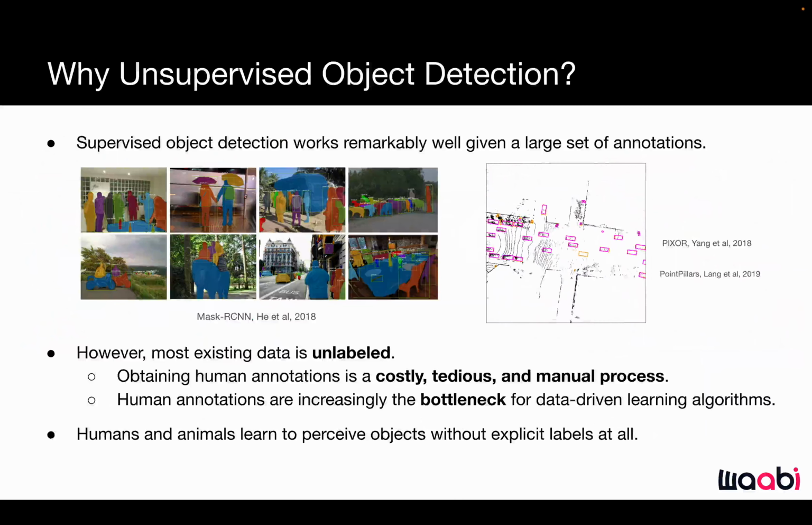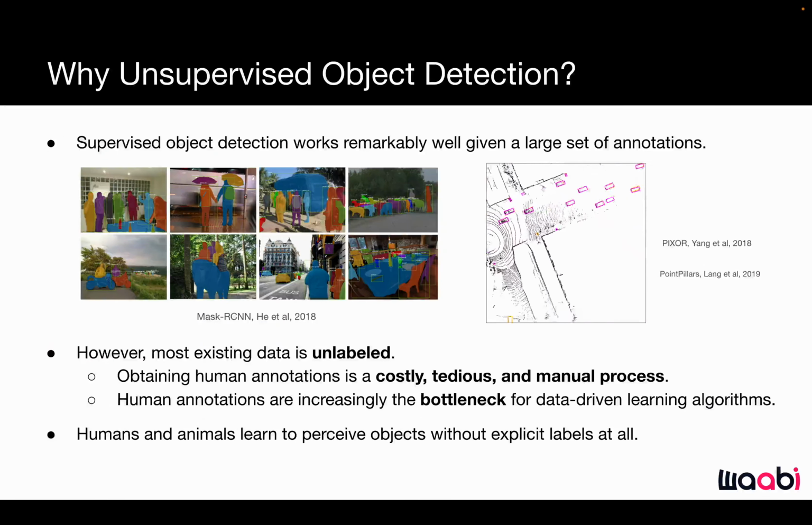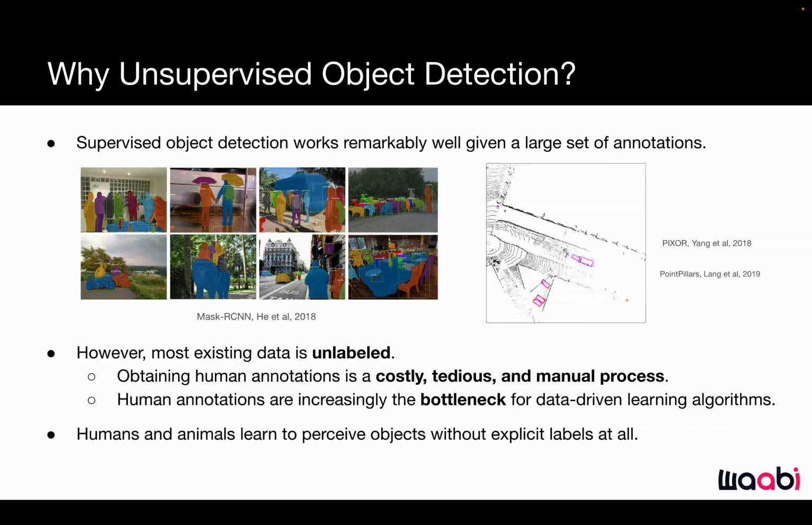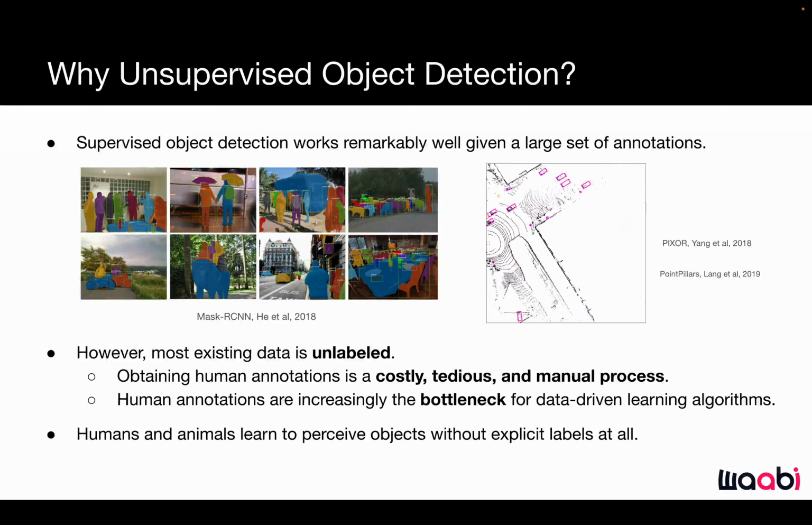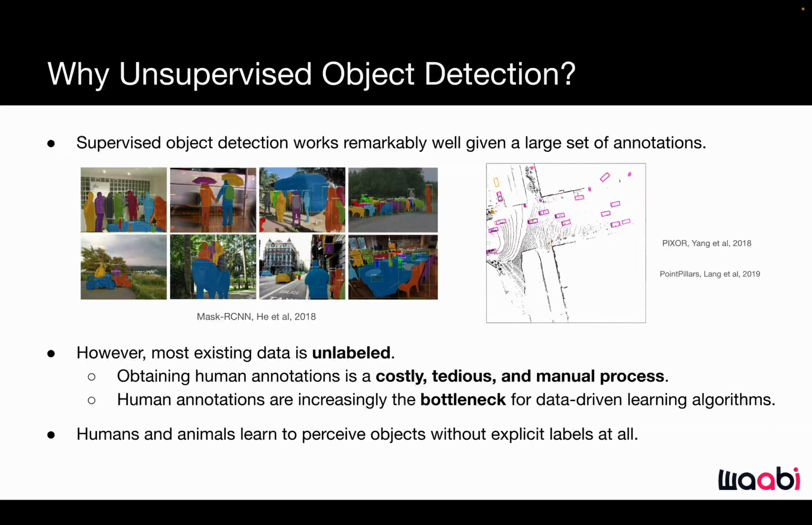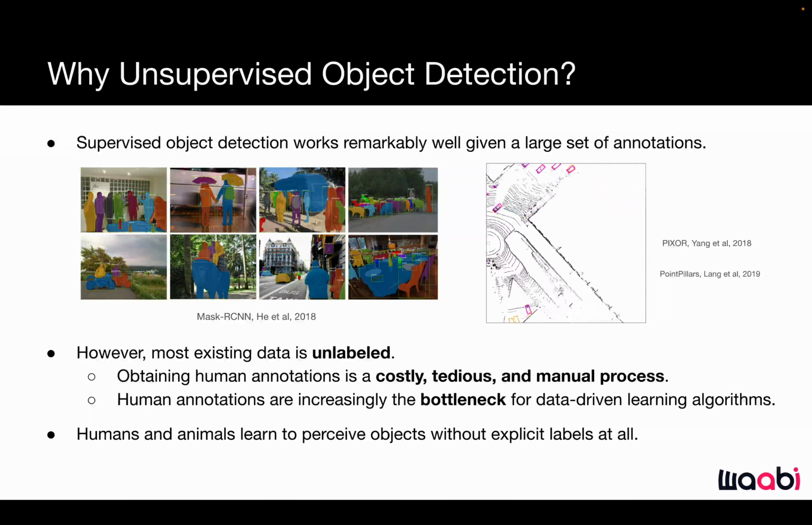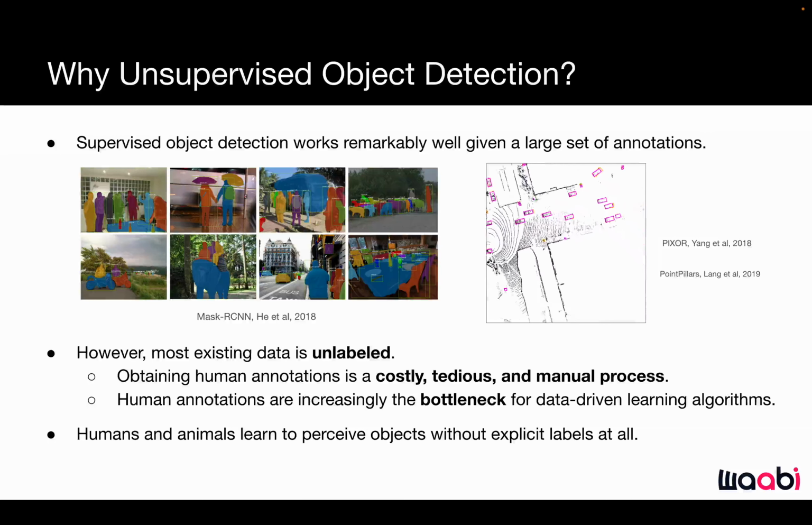Supervised object detection now works remarkably well when given a large set of annotations, both for pixel images and for LiDAR. However, most existing data is unlabeled, and obtaining human annotations is a costly and tedious process. As supervised learning starts to plateau, human annotations are increasingly the bottleneck for data-driven learning algorithms. Moreover, humans and animals can learn to perceive objects without explicit labels at all.